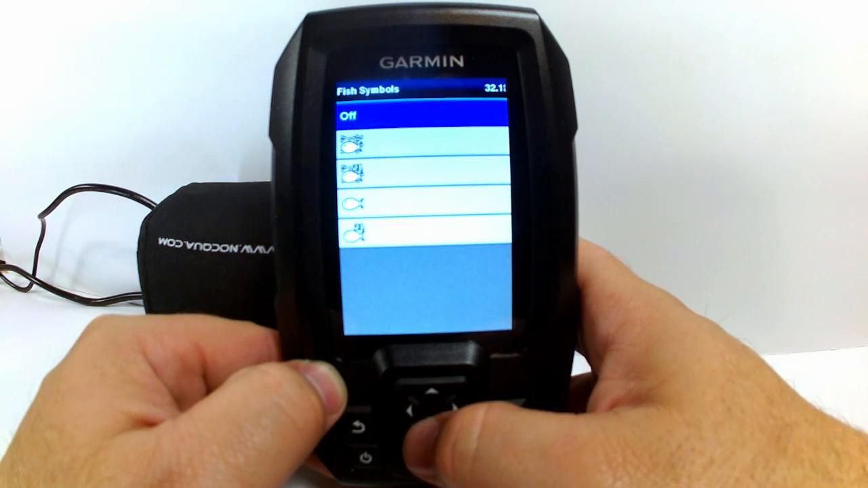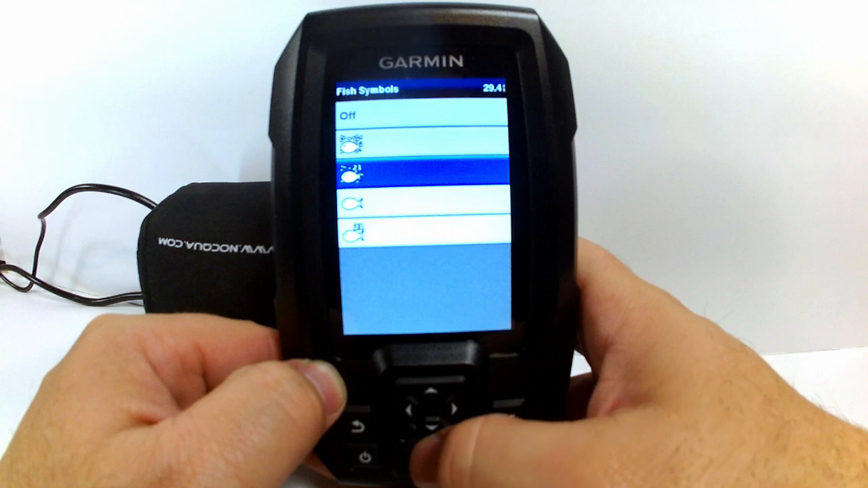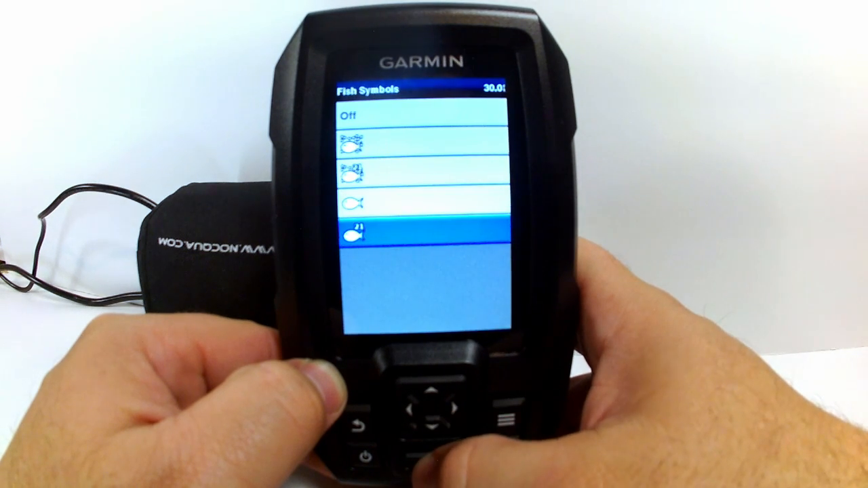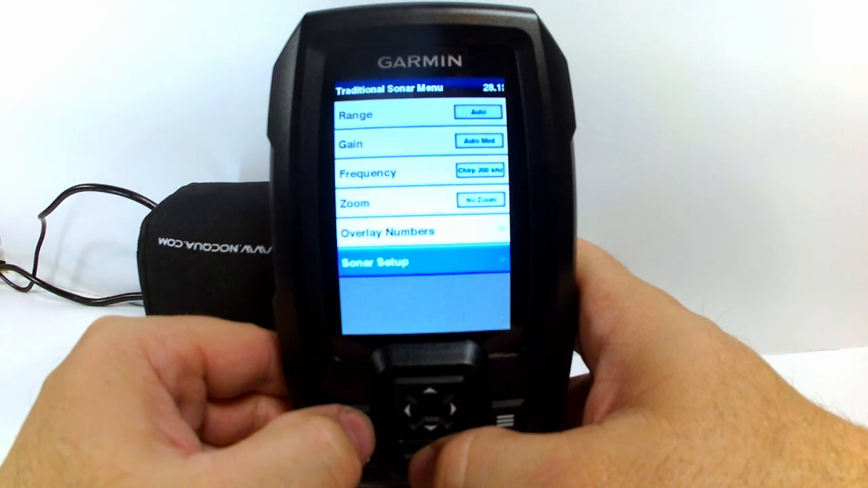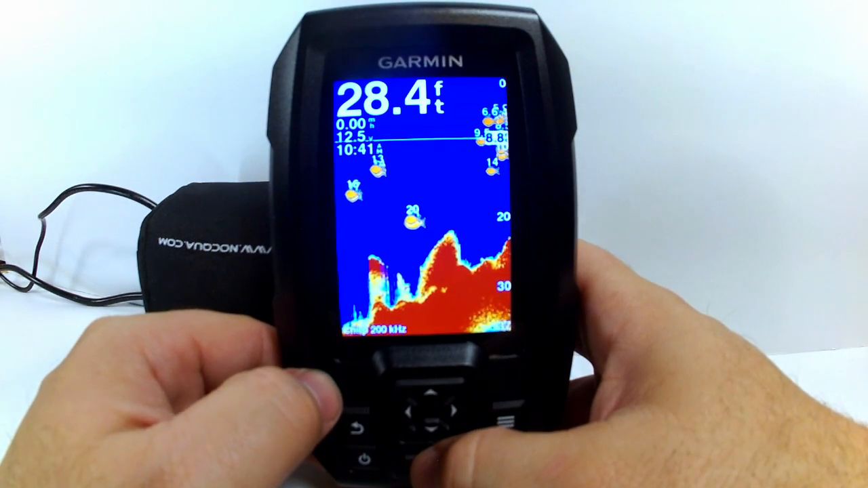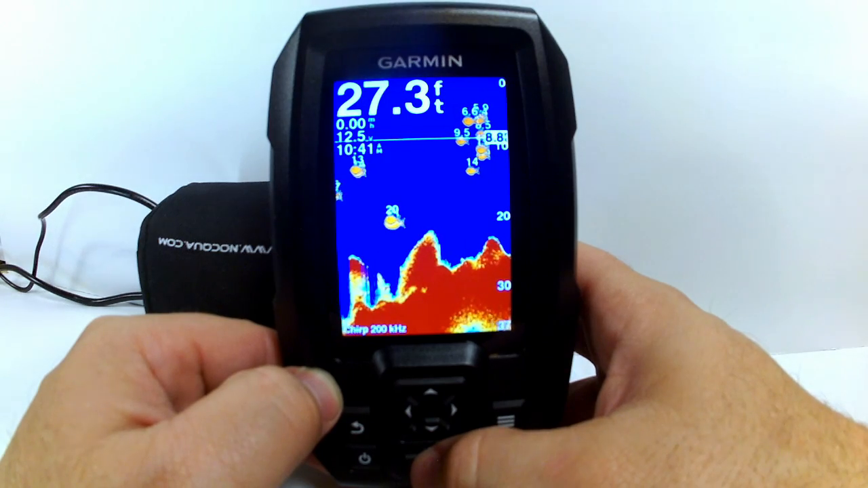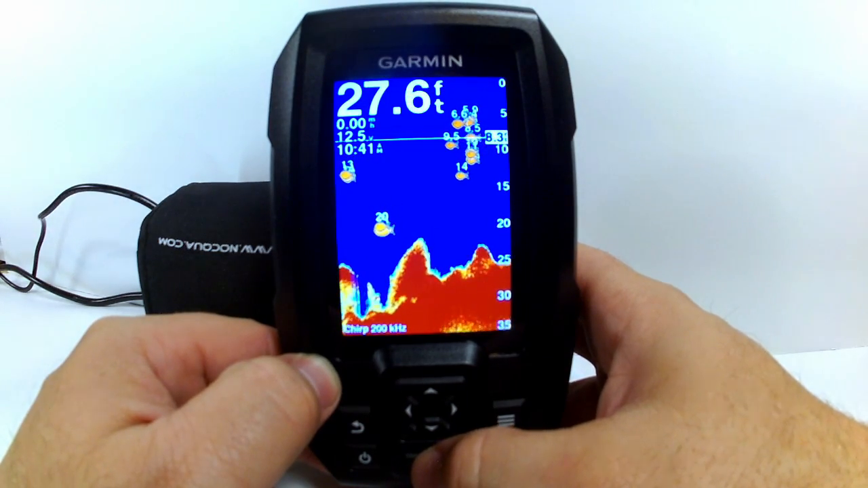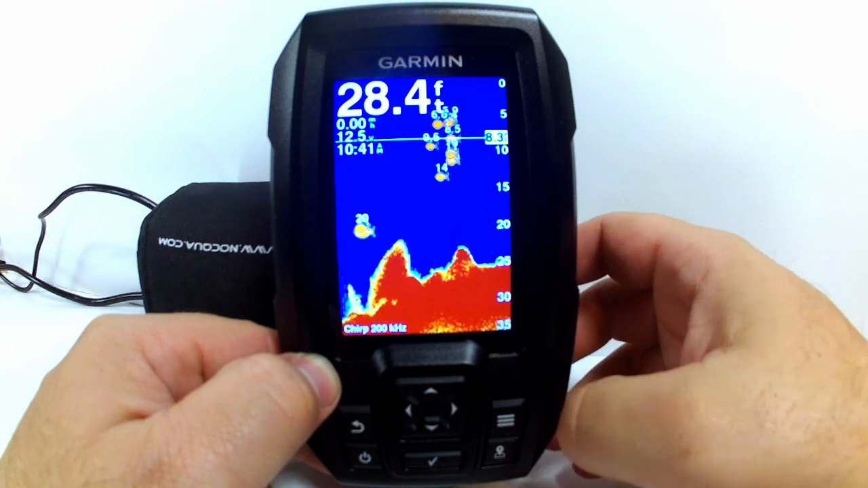Now here's an option for you. You can actually have fish symbols, and you can show it with the depth or anything like that, and we'll just show you what that would look like here in case you're interested in that. Basically that's just going to show you what the sonar believes mimics a return for a fish, and it's also going to show you the depth that that return's coming from.